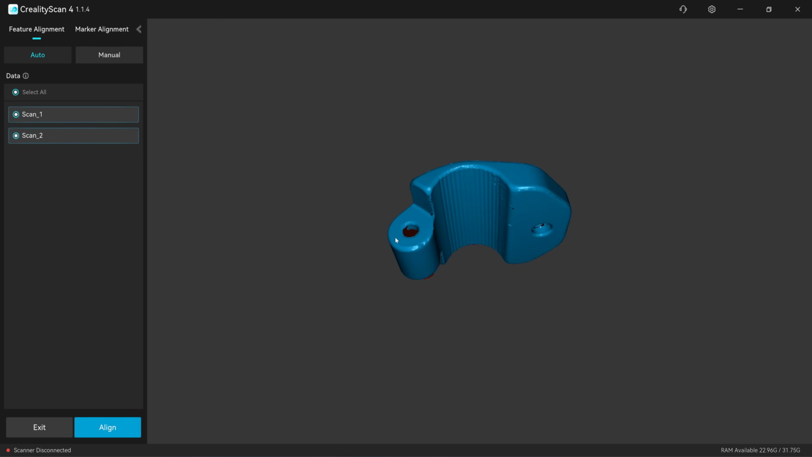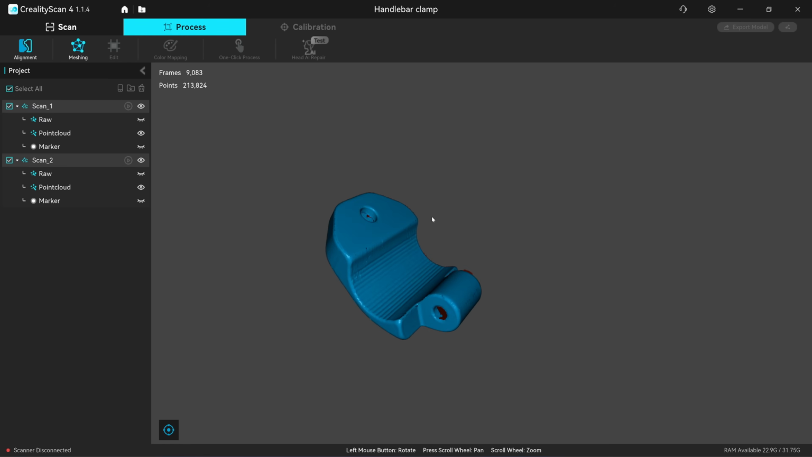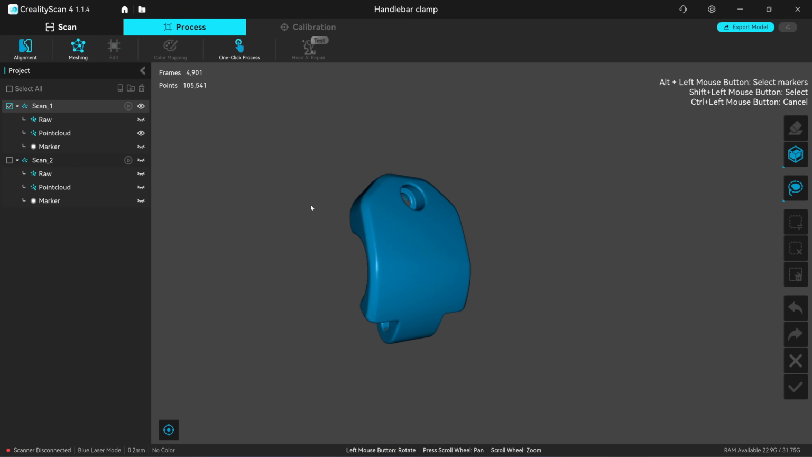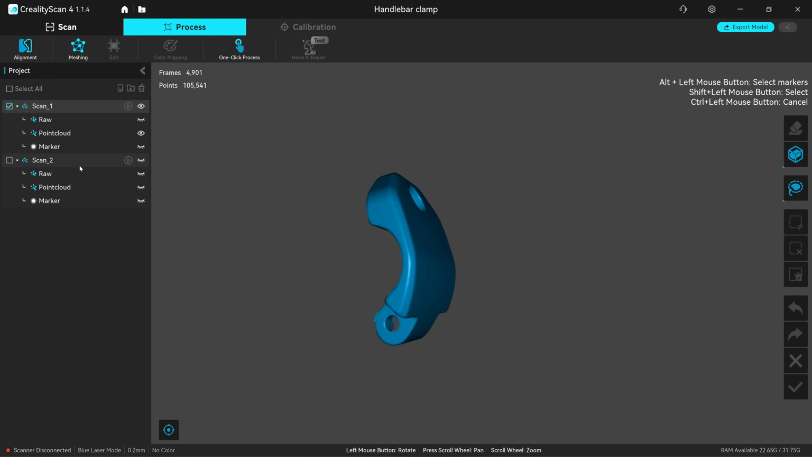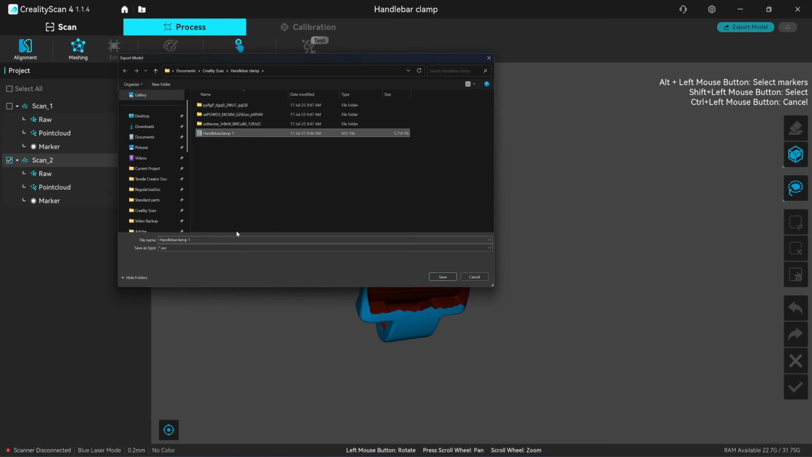Okay, so automatic alignment works just fine. So I'm going to export this point cloud for reversing with the Autodesk Inventor. I have to export this one by one. Handlebar clamp 1, and then I'm going to export the second scan, handlebar clamp number 2.